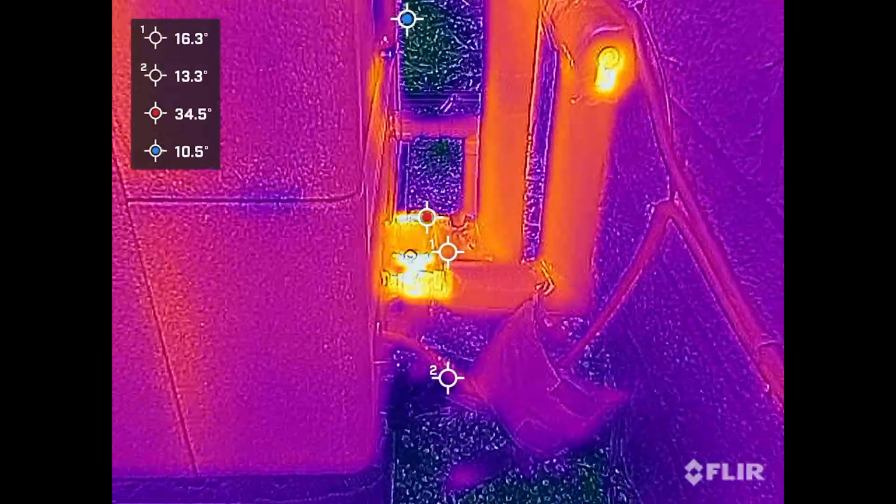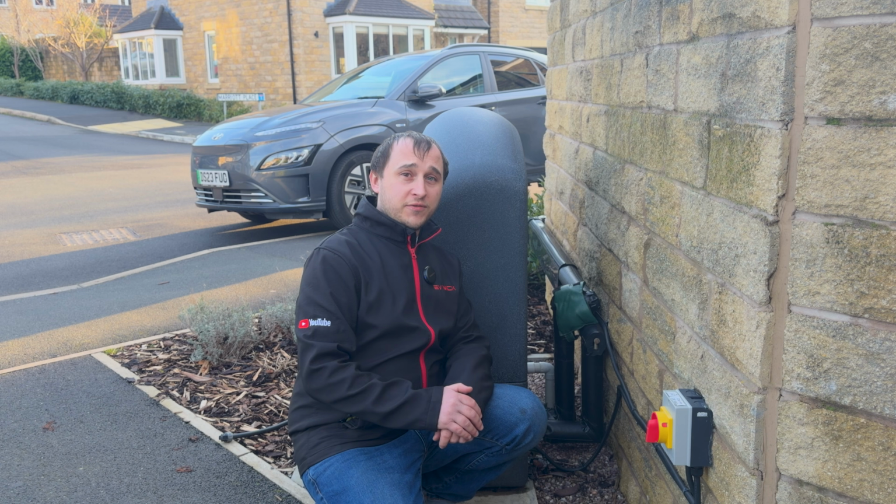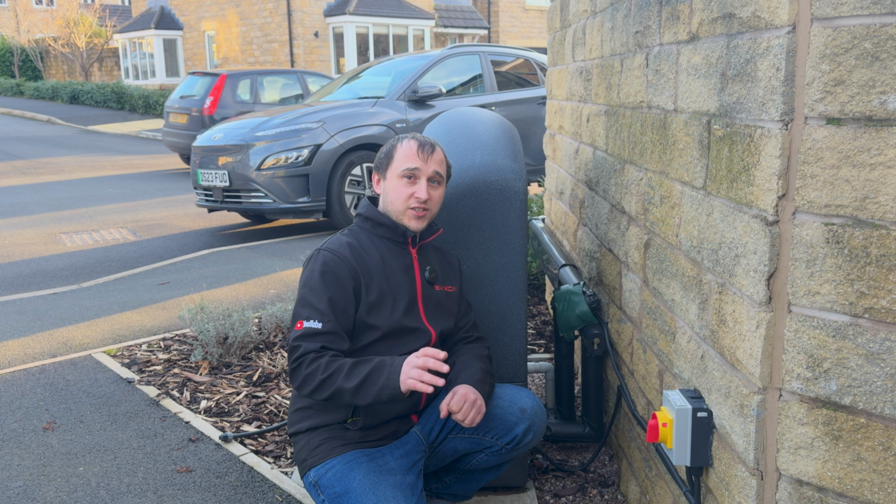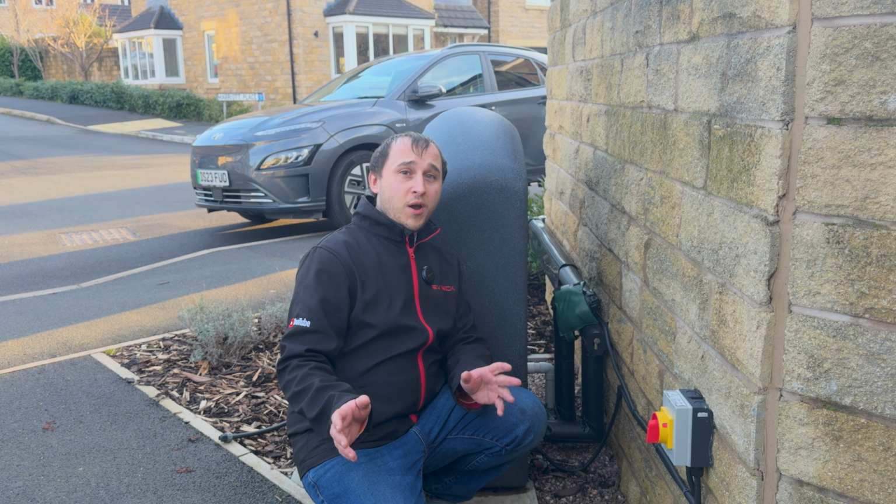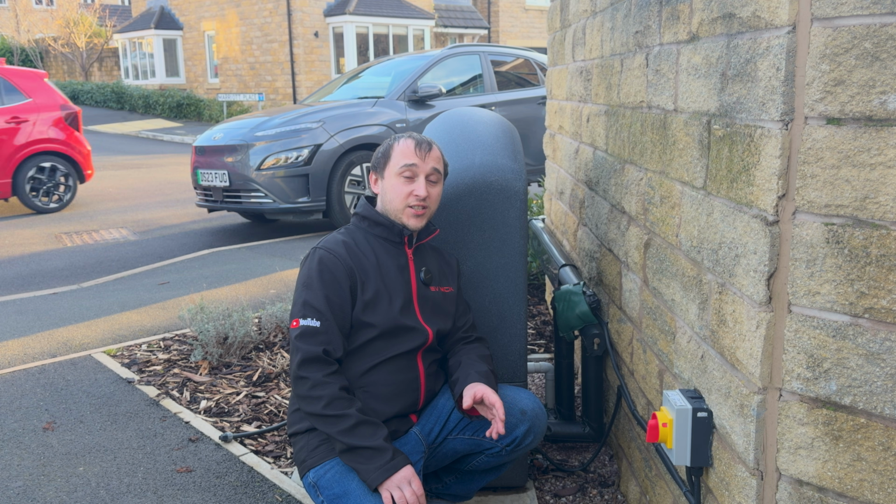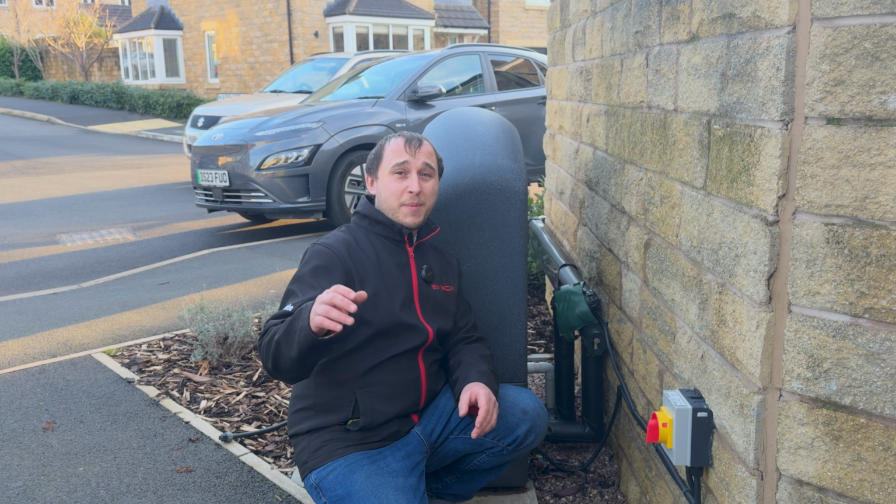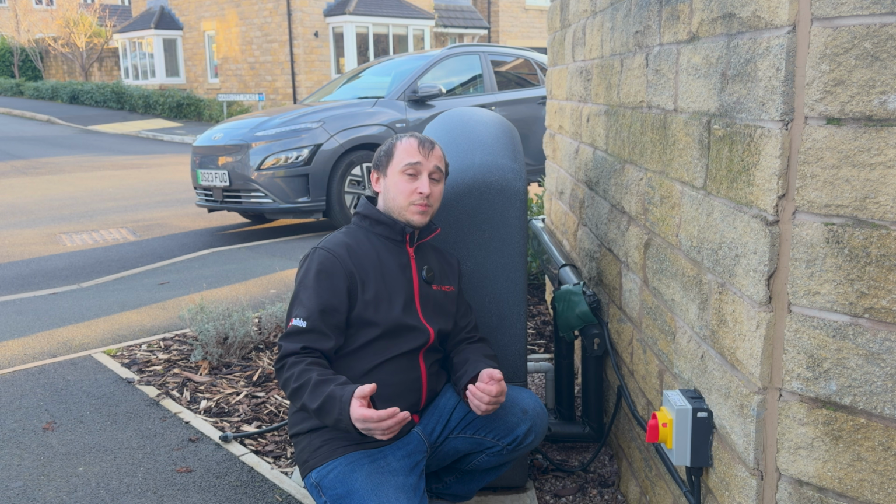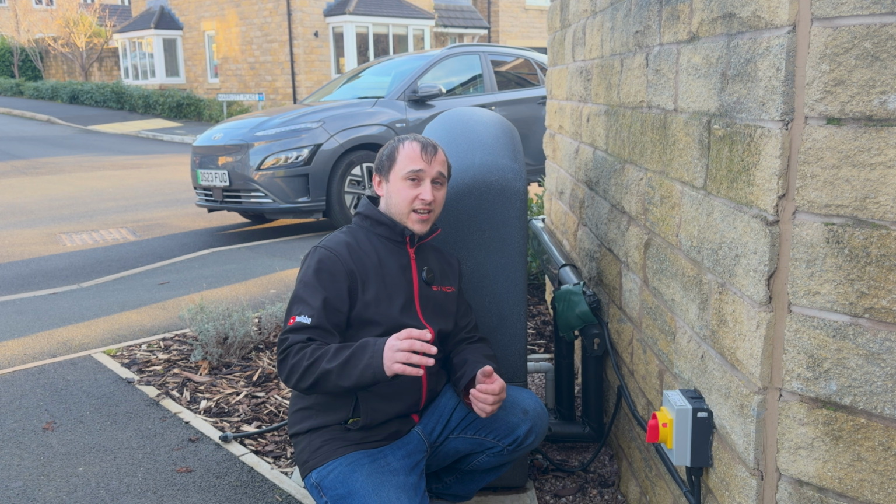Now, gas boilers and heat pumps share something in common, and that is the cooler you run both of them, the more efficient they are. In fact, a modern home with a gas boiler typically will have that gas boiler running with weather compensation between 40 and about 55 Celsius. So that means that even with a gas boiler, they're running in the ranges that heat pumps run.